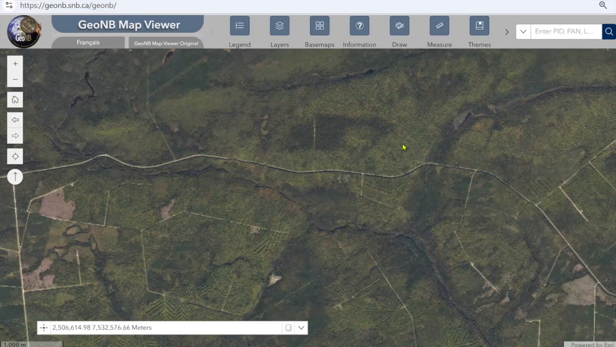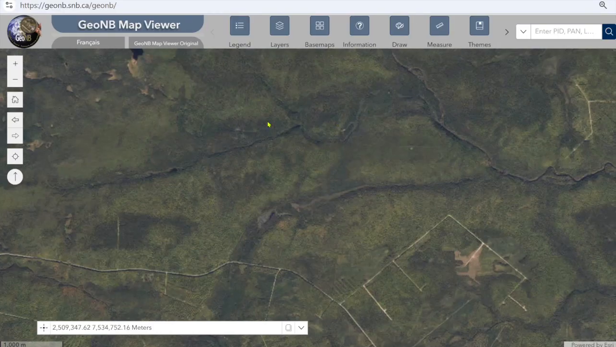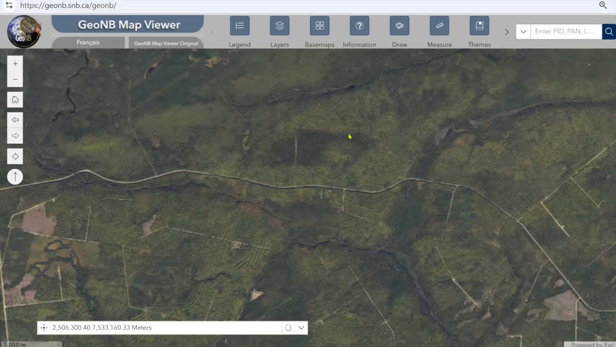Are there a similar sized softwood area elsewhere? That's right, a similar size. So I would think there would be marten all through this area here, but this happens to be sort of like it just jumped out at me, and it became one of my best spots for marten.